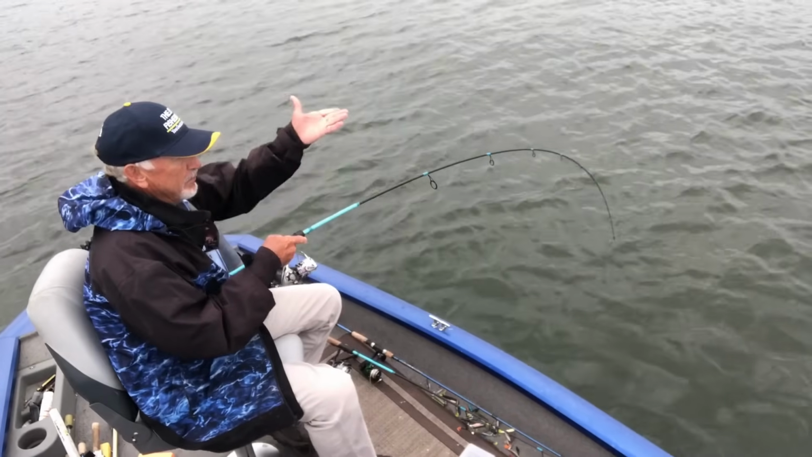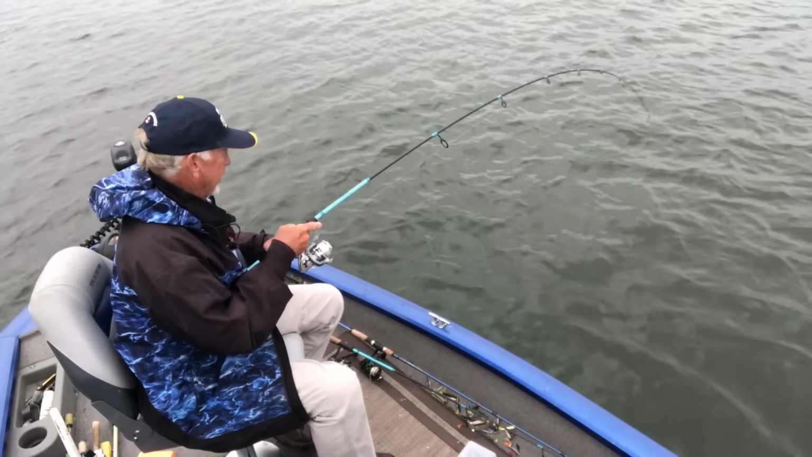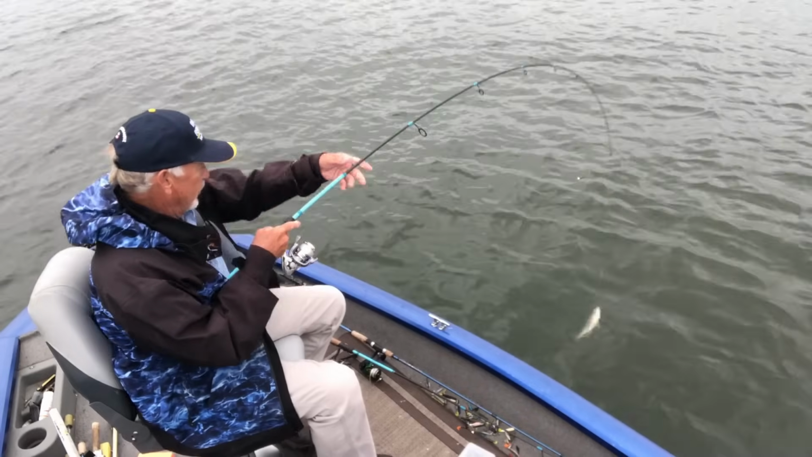Hey, they're going to probably be suspended today. They're going to probably hit it up because it's cloudy. That's what I'm thinking. That's a pretty nice perch right there. That's a good fish. That's a good fish. Hey, we got several. We got several. Hey, look at here.